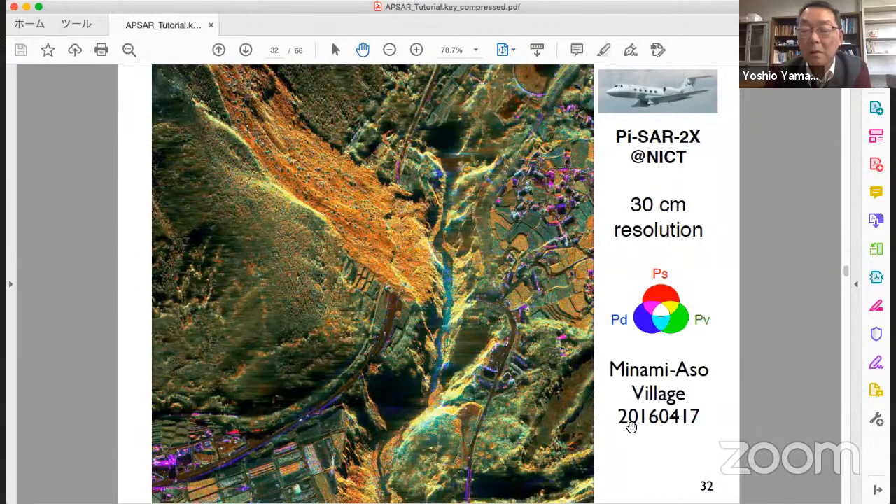This was taken on 2016, April 17th, just after the earthquake. The bridge collapsed. And one week ago, I heard the news that a new bridge was built, completed, after 5 years. Road is covered by mud. It looks like real.